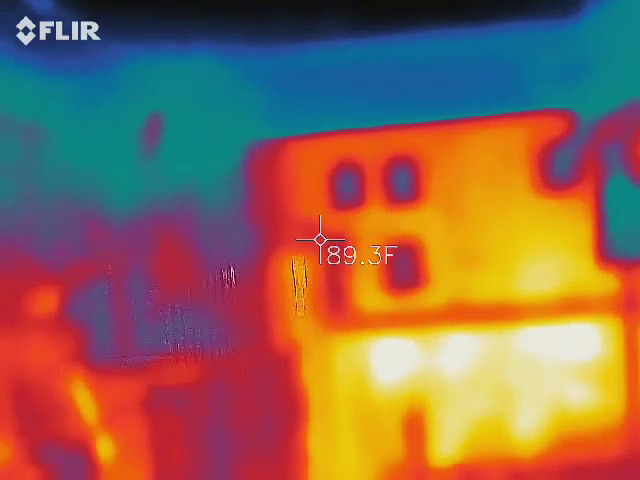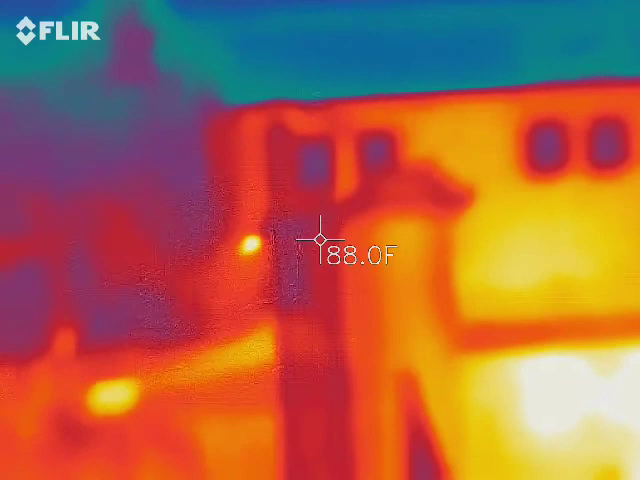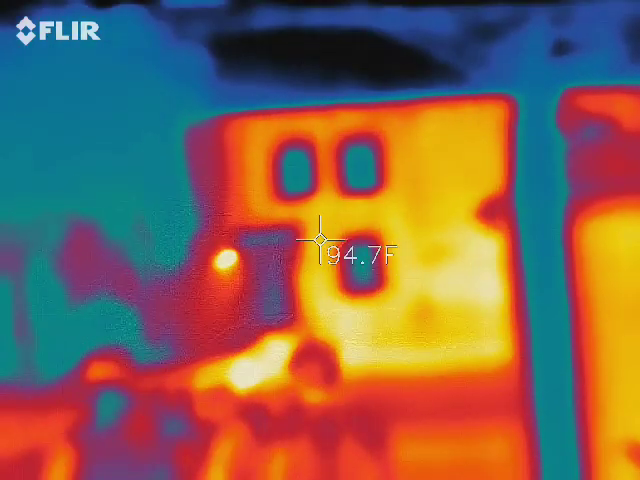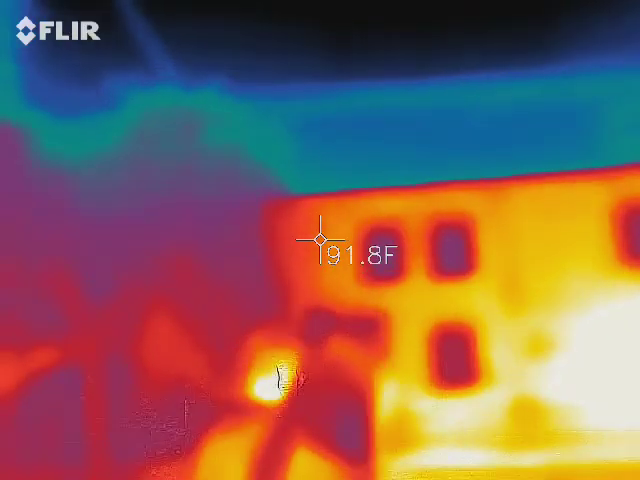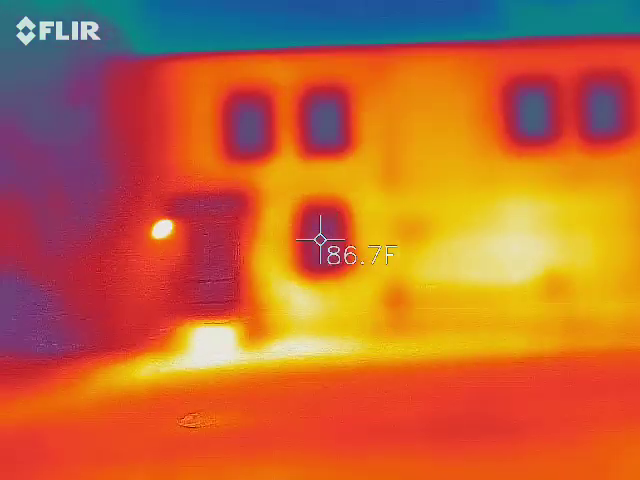What's that building straight ahead? I could not tell you. Again, I'm not going to make stuff up for the sake of the tour. No, that's fine. If I don't know something, I'll just flat out tell you I don't know. It just looks like an old warehouse. Yeah, I'm thinking of the next one.